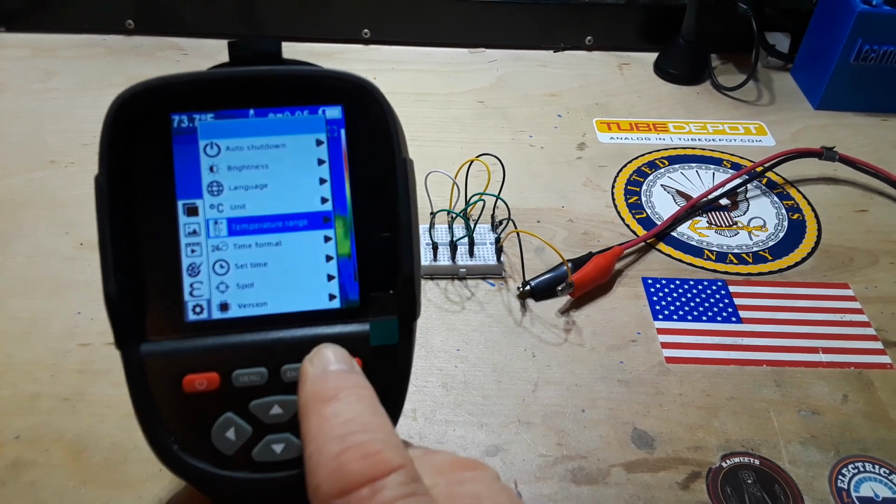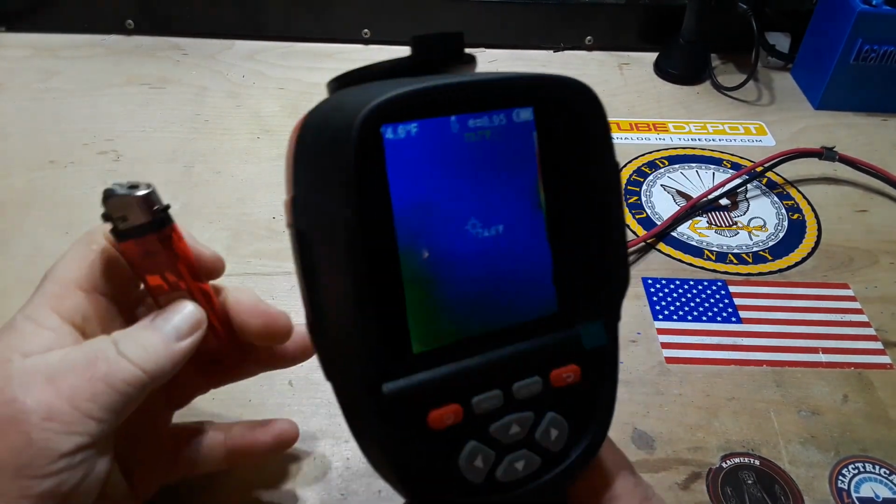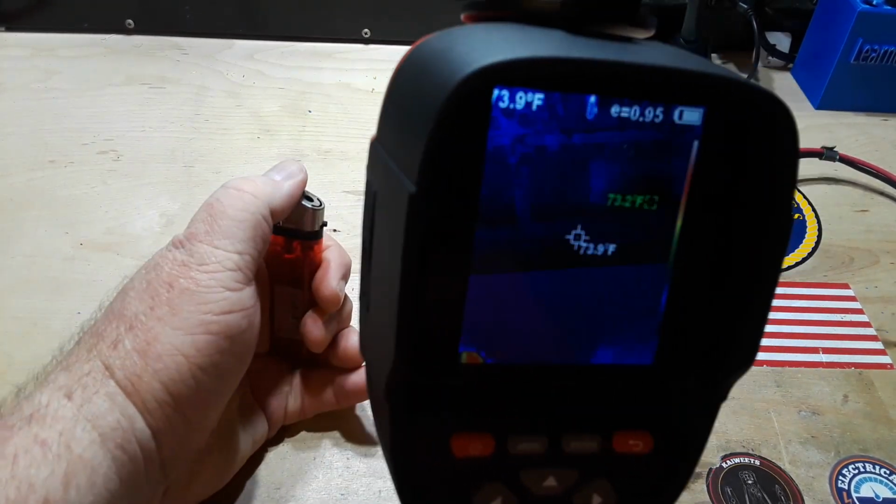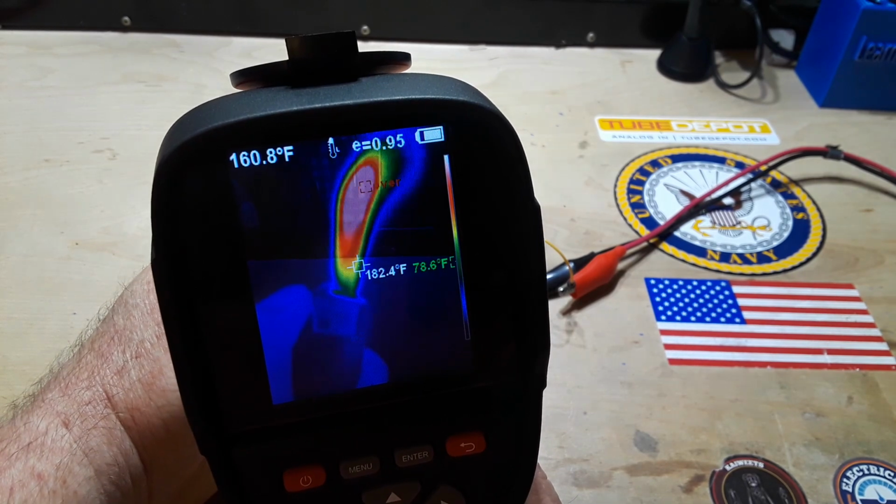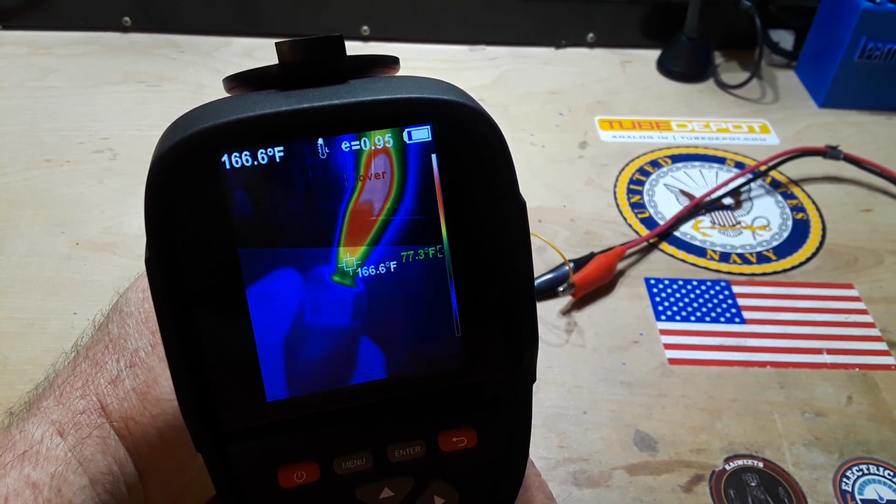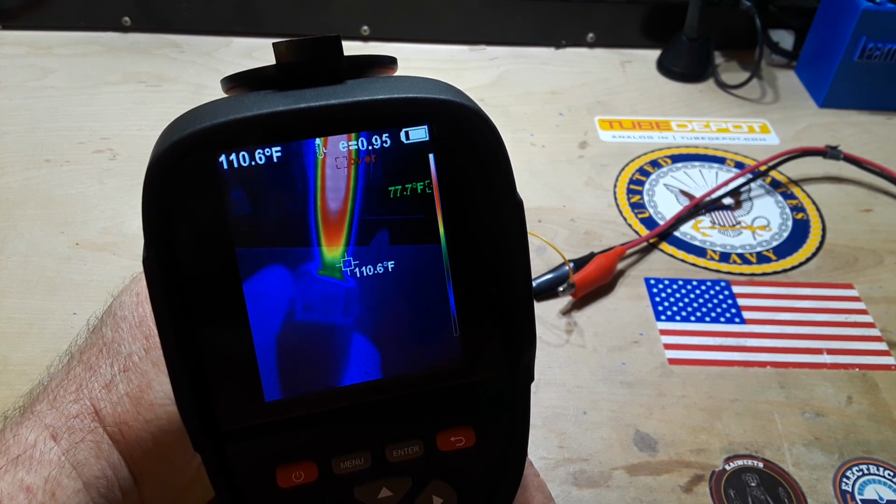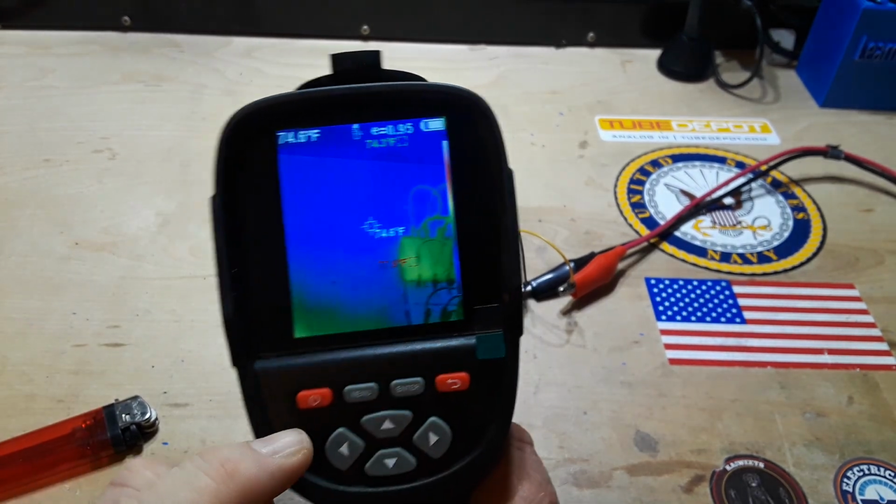So if I get out of here, here's a little cigarette lighter, or any type of lighter, I guess. If we look at the flames, it should. Yeah, see right in the center where the flame is purple, you see where it's saying over in the red? That's too high for it to read.